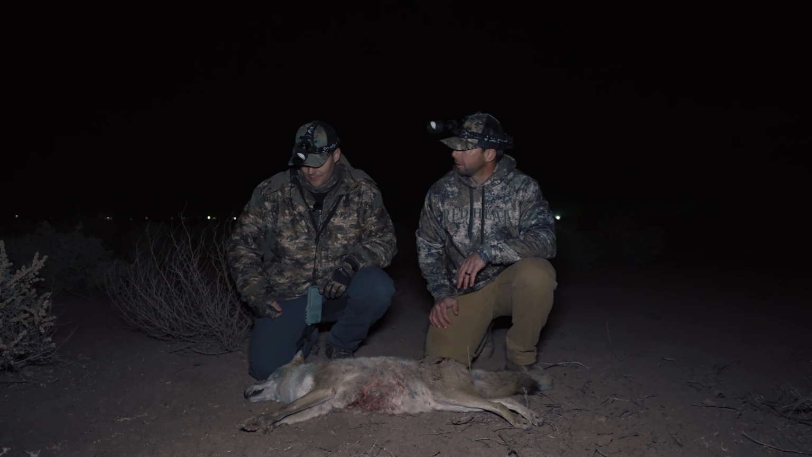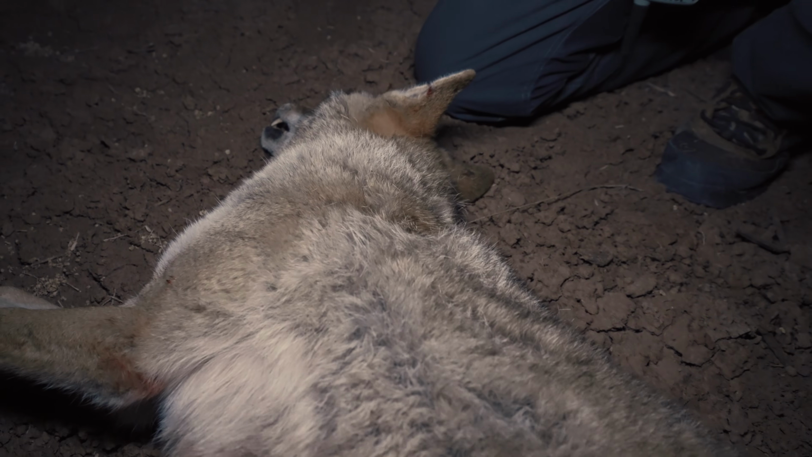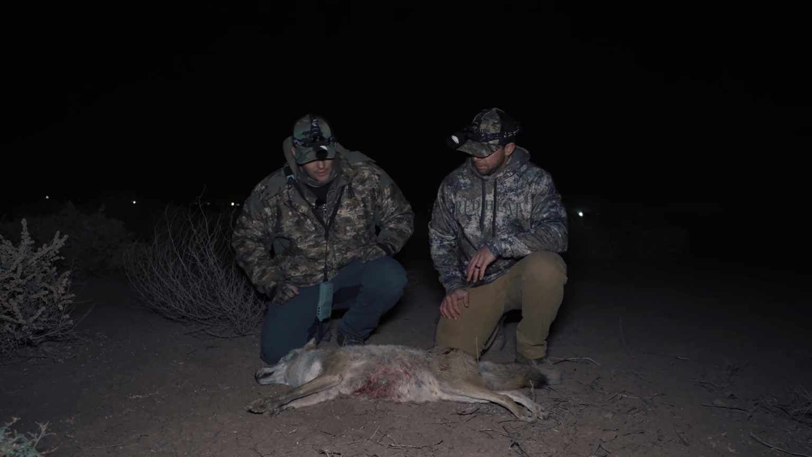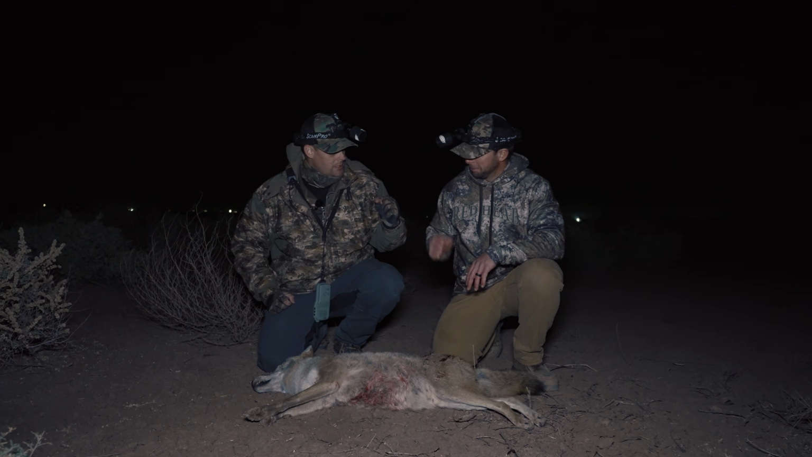Considering, coaxing him in from out there, straight downwind like that, that's pretty good. That other one was a lot smarter. Yeah. That second one stayed way out there. He didn't want nothing to do with it. Well, good, man. Maybe they're starting to move and we're getting in the right area. Let's hope so. Well, good shot, man. Yeah. Good job. Thank you.